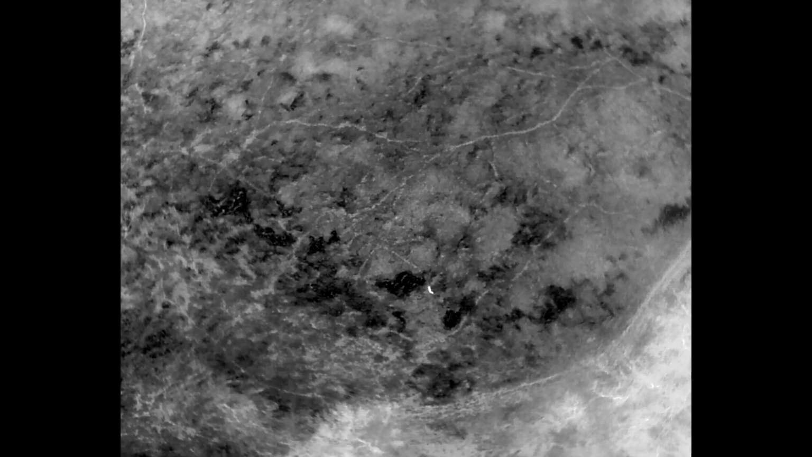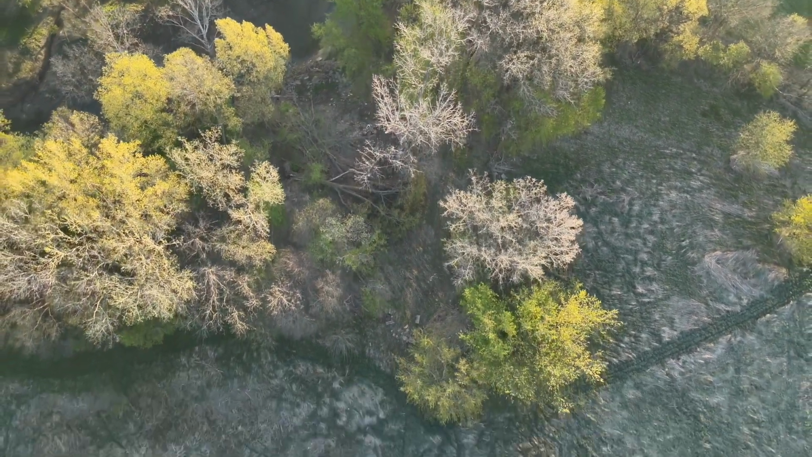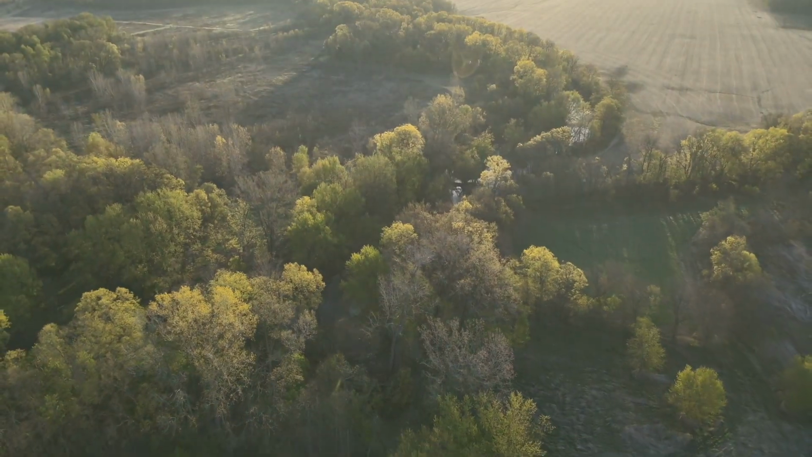it got my mind going: why they stay on the trails, and what that's all about, what that means to me as a hunter. So this deer was all by itself. I just wanted to spin around and then back off, and get a different look at this particular animal.